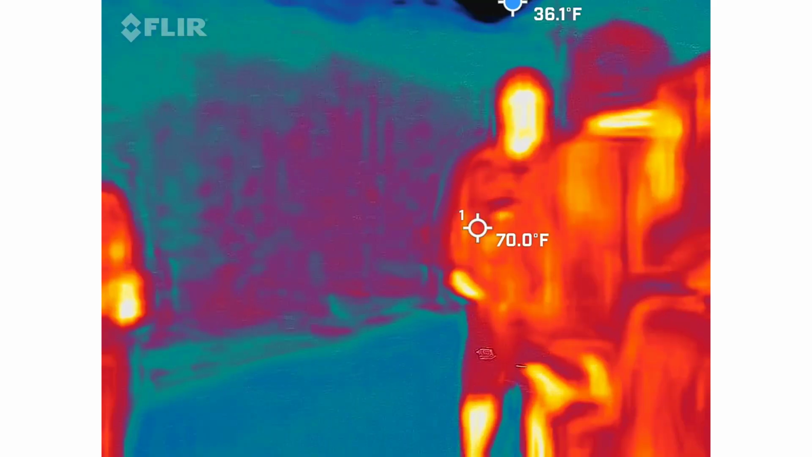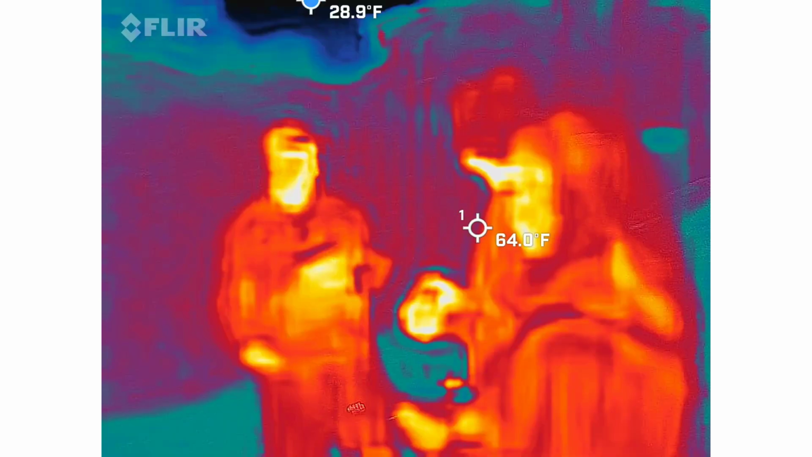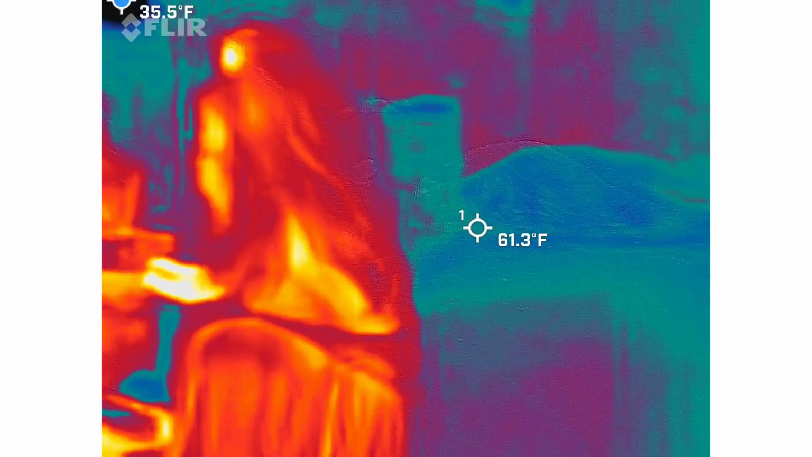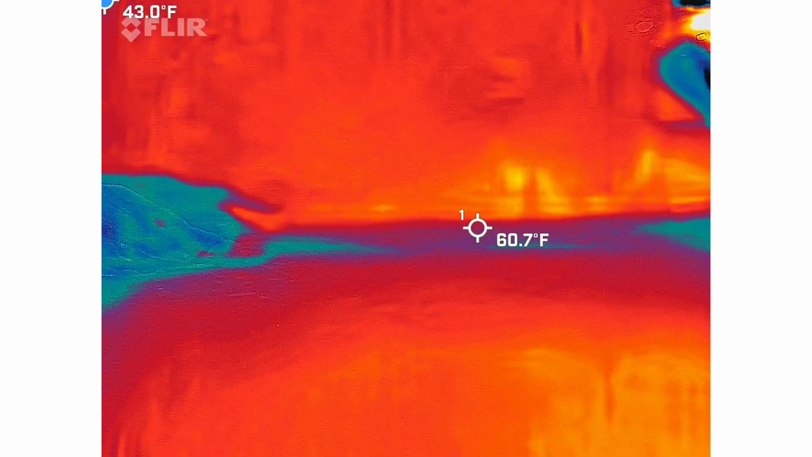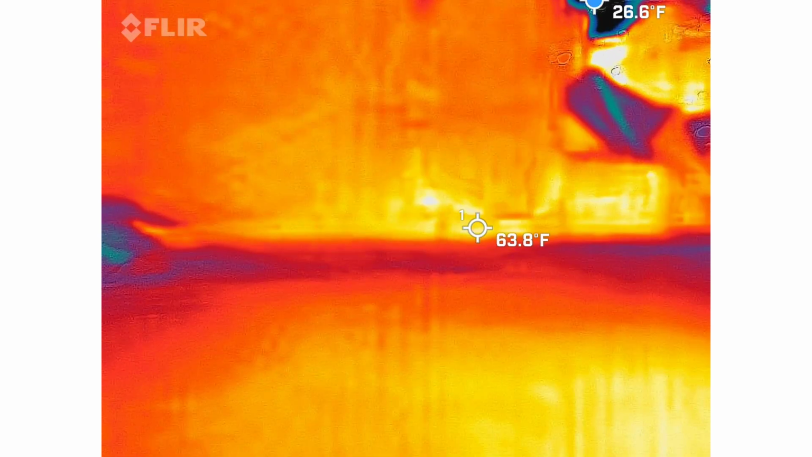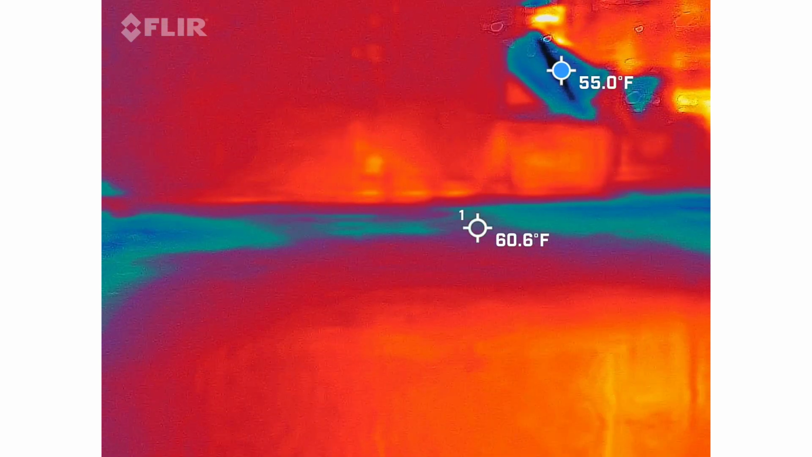So, with your camera, Jess, we have caught an anomaly over on this wall. I'm still trying to figure out if it's from the tree. Somebody else filmed it last night. We had a very similar shape, but not the exact shape. So again, nice slow movements out of it. We're going to know within the first 5 to 7 minutes if we have something going on.